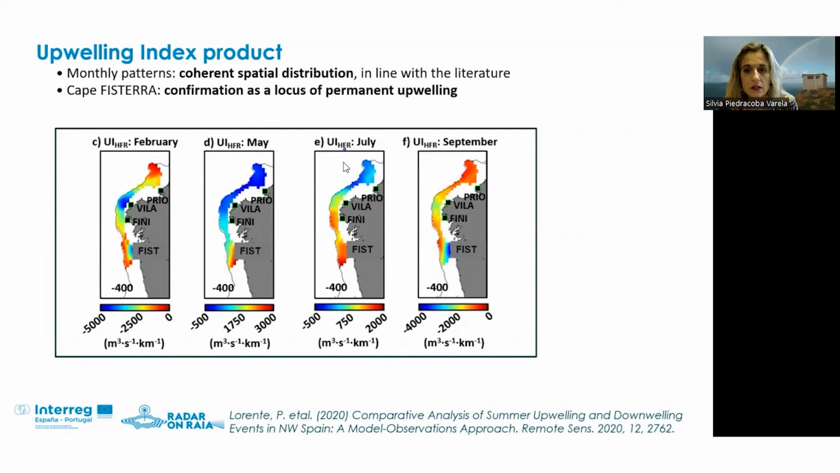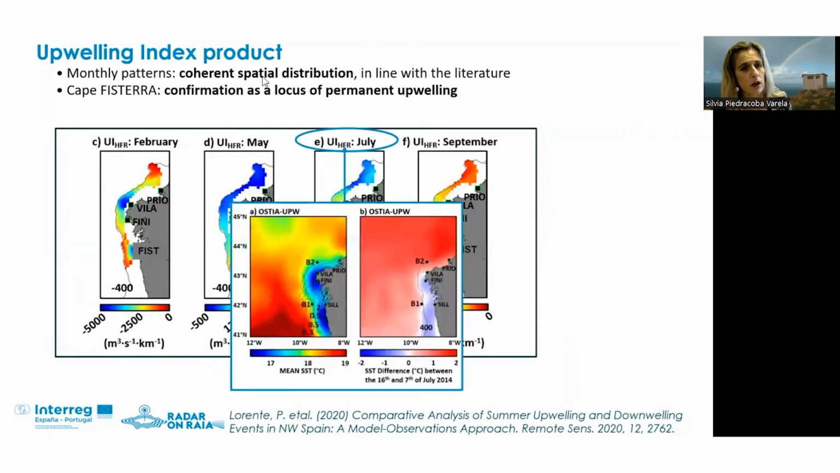Here we can see the monthly patterns of this upwelling index following Lorente et al. 2020. And here we can see a current spatial distribution, which is in line with the literature, and also a confirmation of a locus of permanent upwelling located in Cape Fisterra. Since these maximum upwelling index positions coincide with the two cold nutrient-rich water cores evidenced by satellite, the results appear to confirm the feasibility of the proposed HF radar derived index.